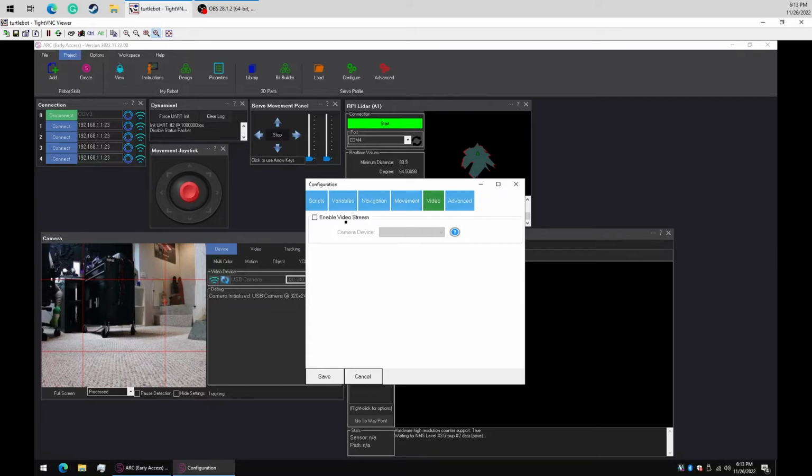So video stream allows us to publish the data, the image from the LiDAR and navigation, into a camera stream, so we can use it through Exosphere or through interfaces. And then we have some advanced tabs for enabling different values and stuff.